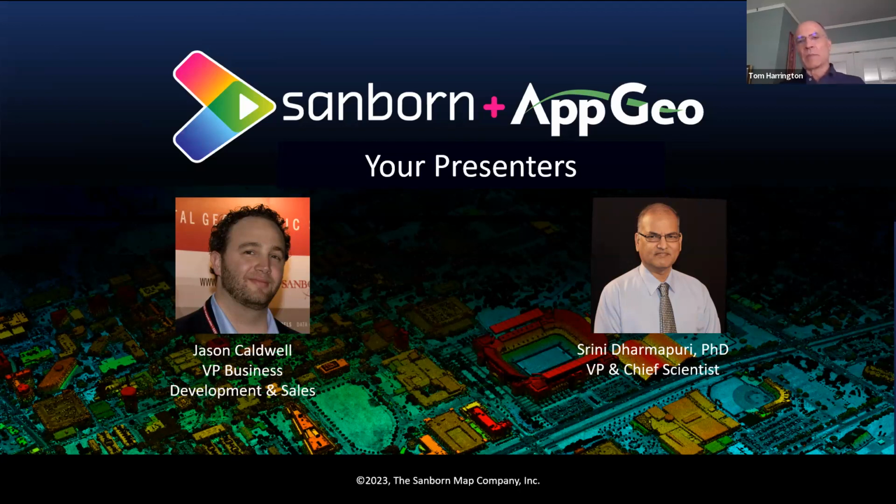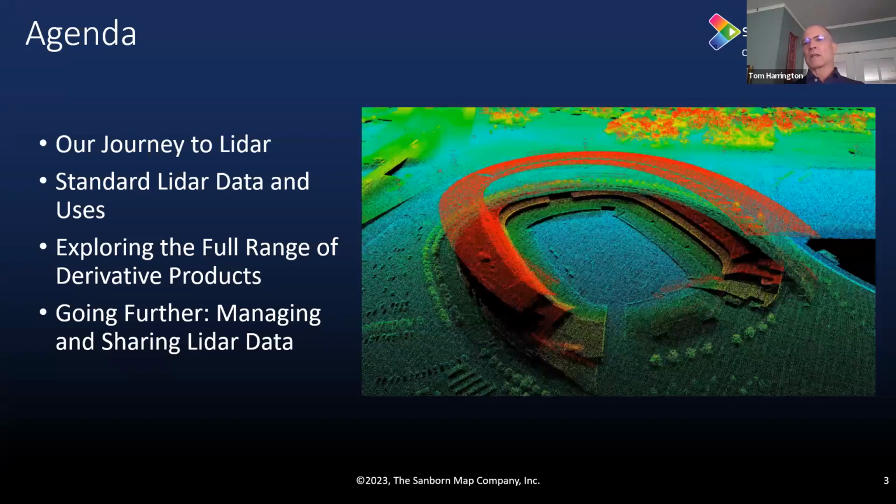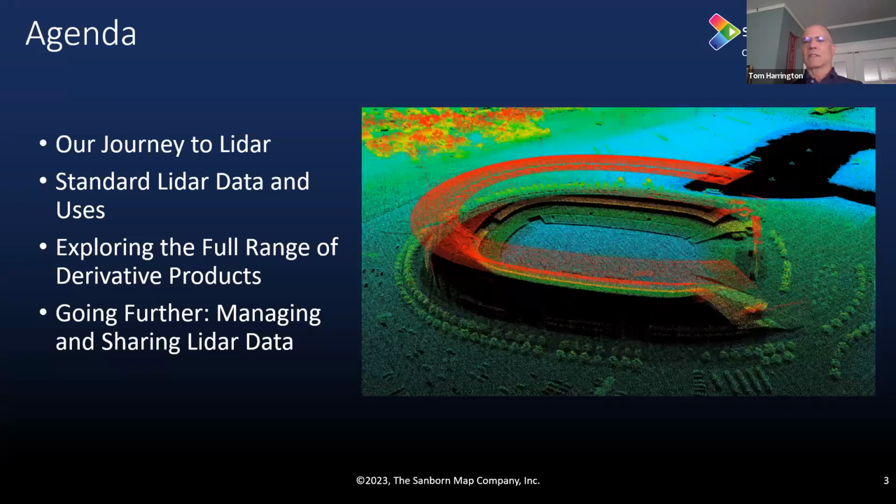Srini is Sanborn's chief scientist, and he has 30 years of experience across the world in remote sensing, photogrammetry, LiDAR, cadastral, mapping, and GIS services, and on and on. And he's one of the most thoughtful people that I have met in the industry. Myself, I'm Tom Harrington. I'm the Chief Marketing Officer here. In the recent past, I was with AppGeo for 20 years and joined Sanborn last year when we were acquired. And one of the things that I've been enjoying for the last 6 months is learning about the rather remarkable history, both the past and present of the company.